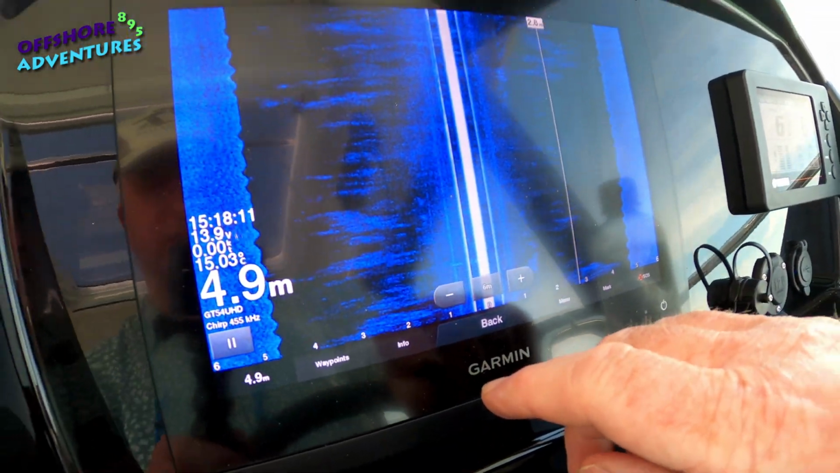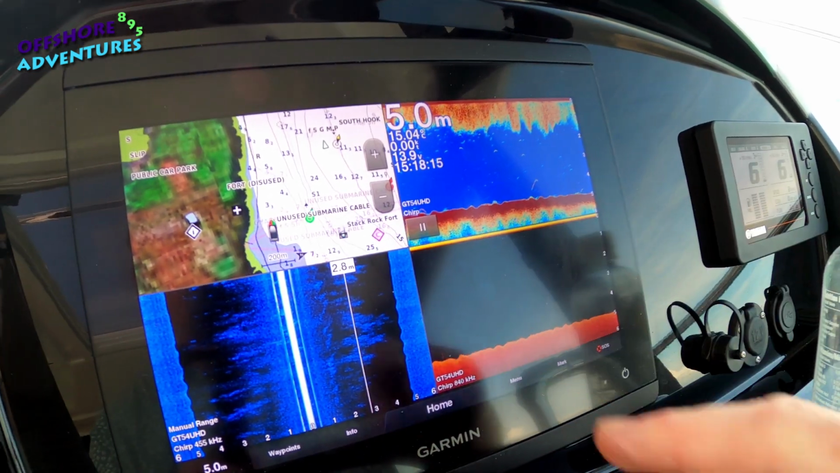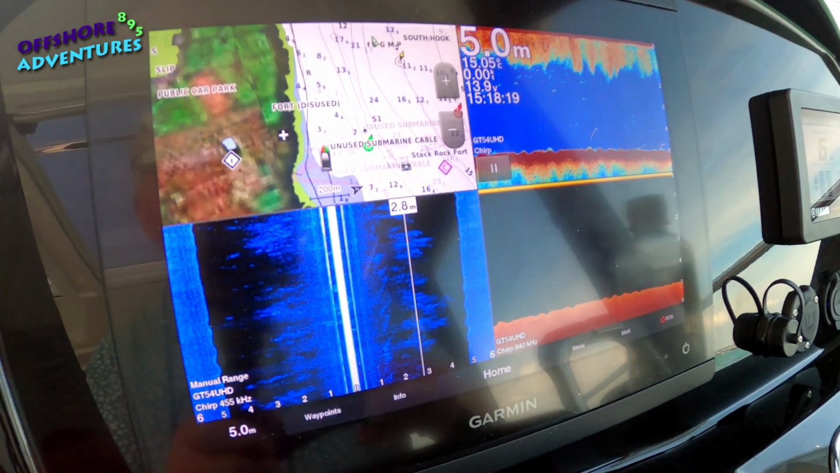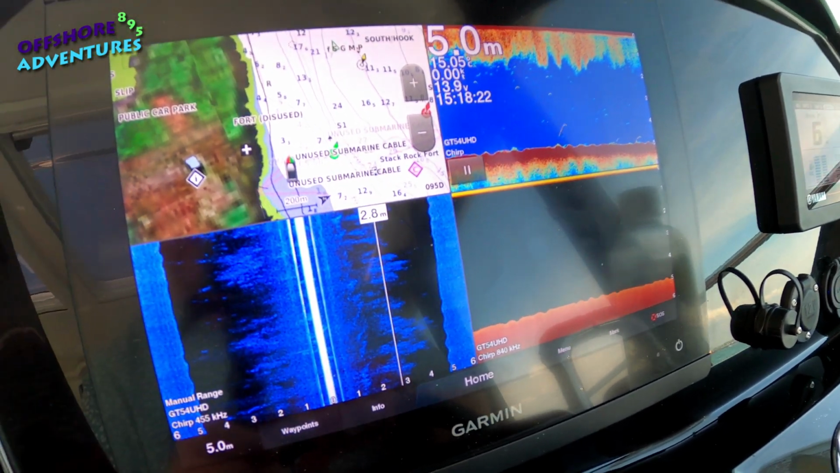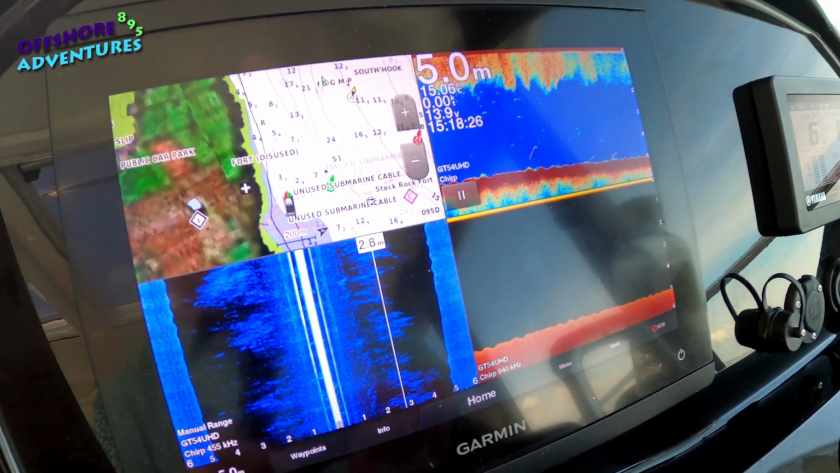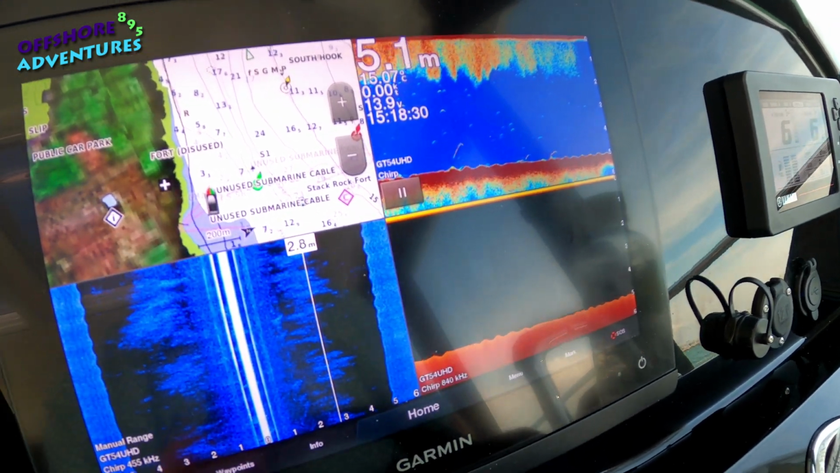So in other words, you get those three different views, which just allow you to try and clarify whether the indications you're perhaps picking up on the fish alarm might well be a place that is good hunting ground for your fishing.